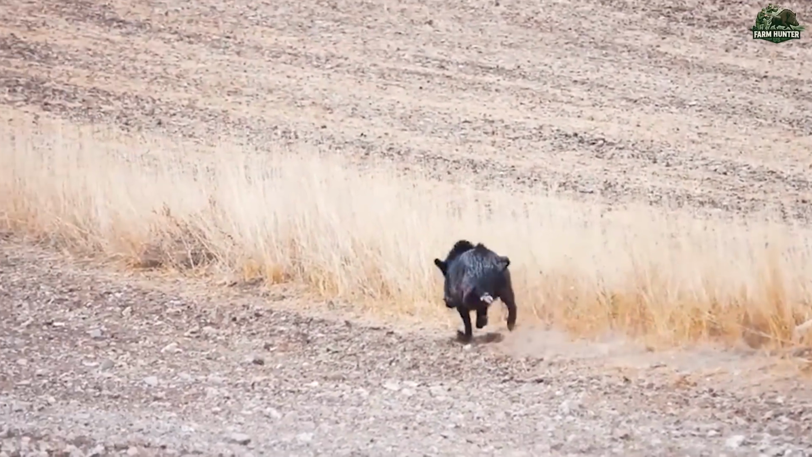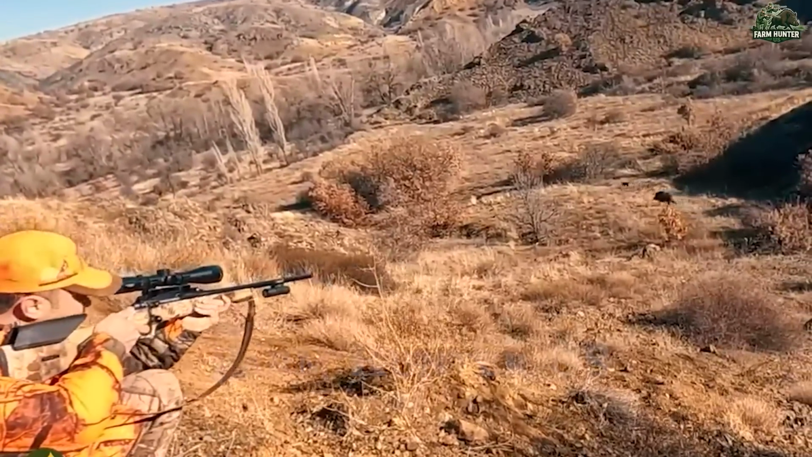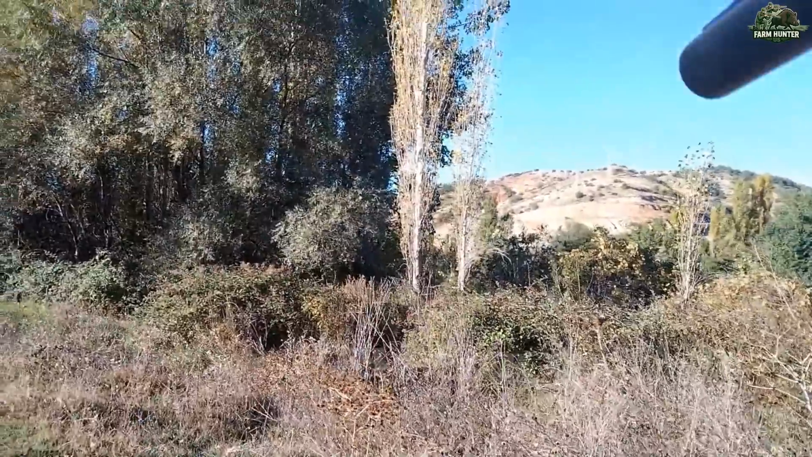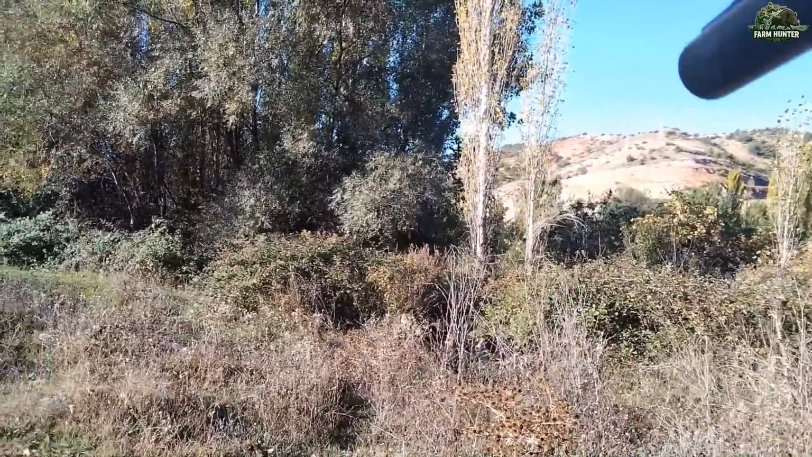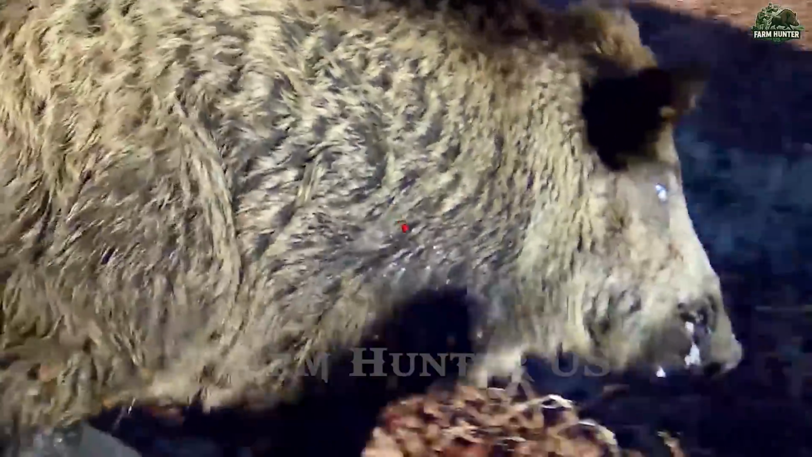We moved quickly to support them. The boar was trapped near a ravine, its escape routes blocked. The dog circled with precision, trained through years of experience. This time, a clean shot brought the animal down swiftly.